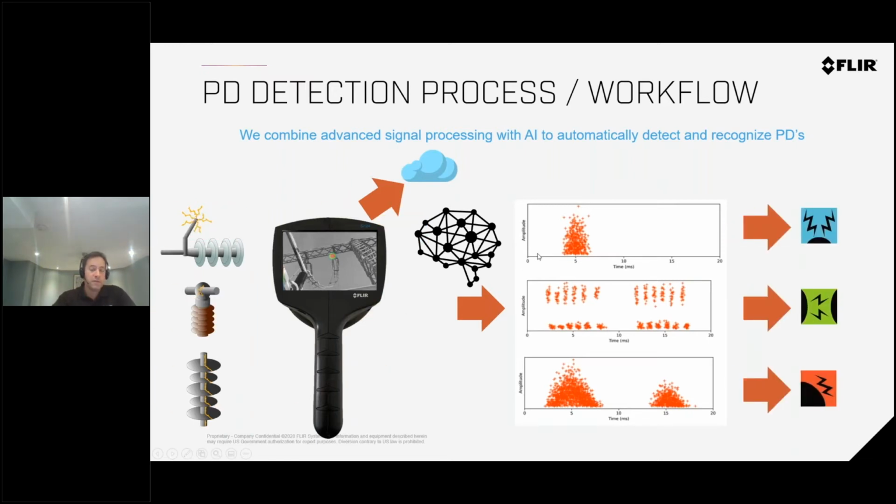Is it corona negative? Is it corona positive? Is it discharge between two components? Is it a failure of an insulator? It will tell you that, and I'll show you that a little bit later.